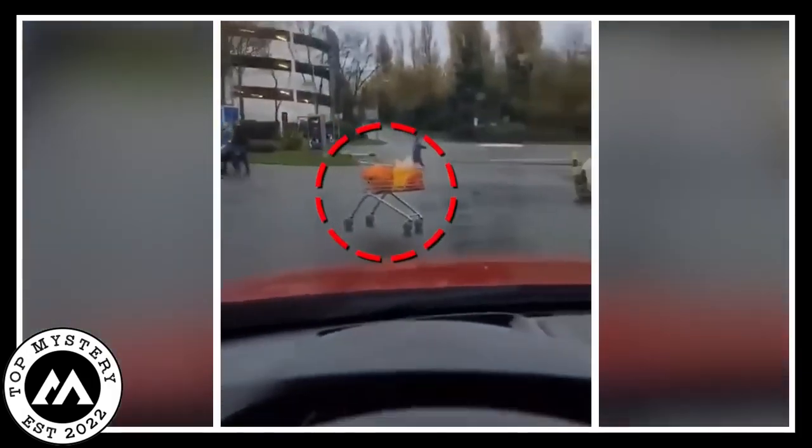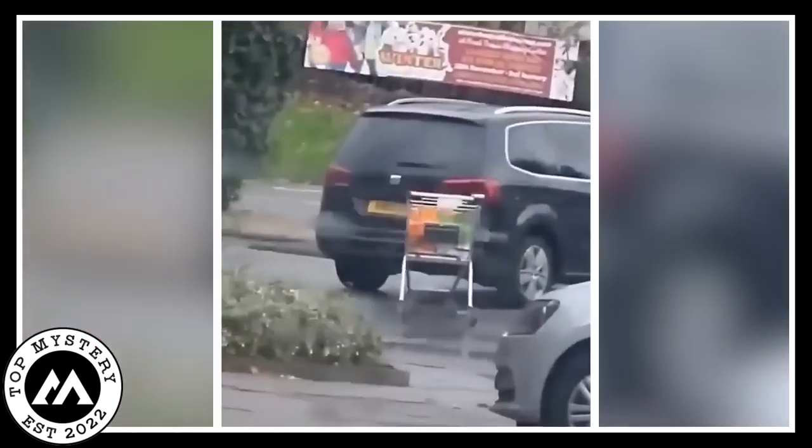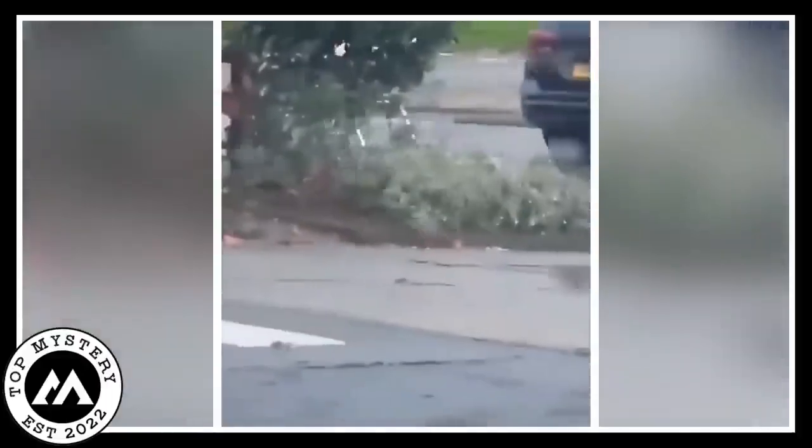The road, usually a simple way from here to there, turned into a mysterious path, as if ghosts of the unknown were there. So the mystery stayed, a quiet question in the air, waiting for those brave enough to solve the puzzle of the odd dance with the forgotten cart.